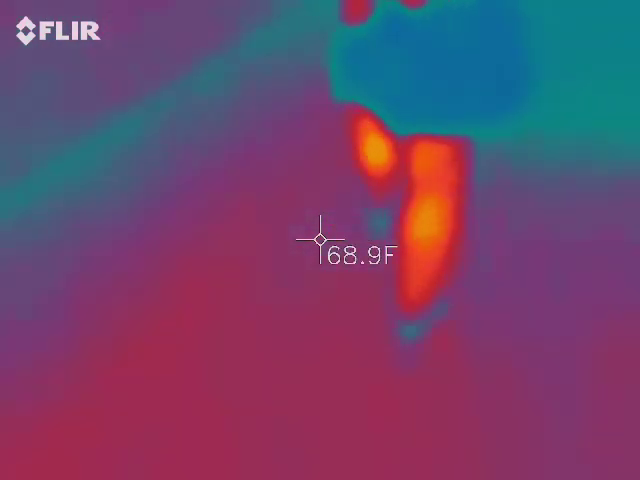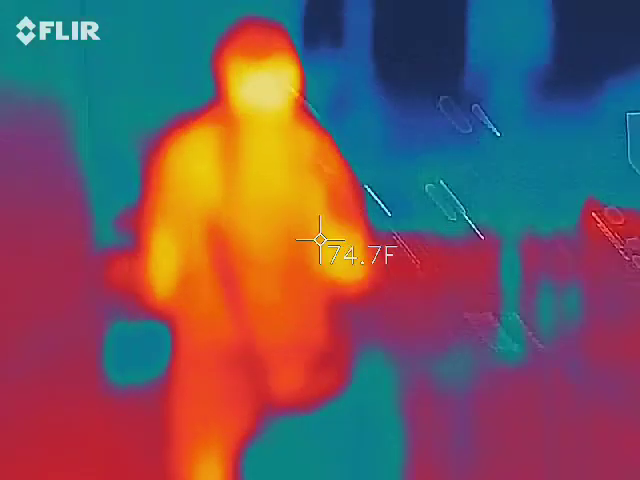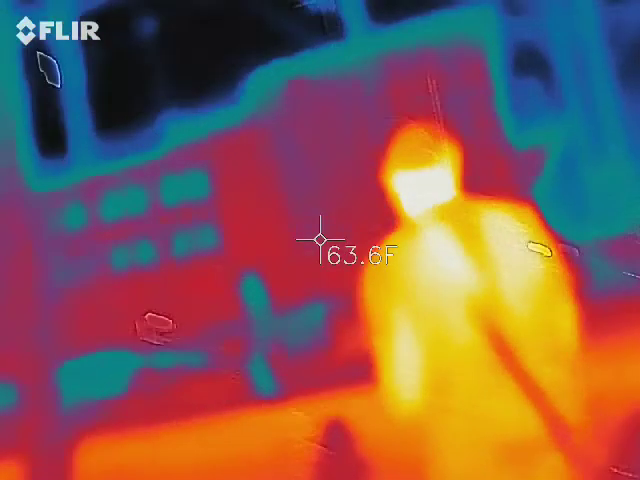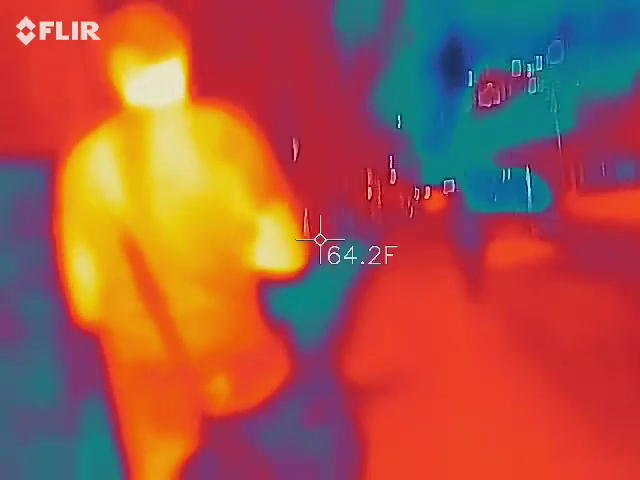Temperature. I feel a little chilly all of a sudden. 61.2. We went down a few degrees. Which is weird because we should be getting warmer because we're getting further away from the water. Yeah, I noticed it was a little bit chillier too. Sand mean anything? No, because y'all are going to be sitting.